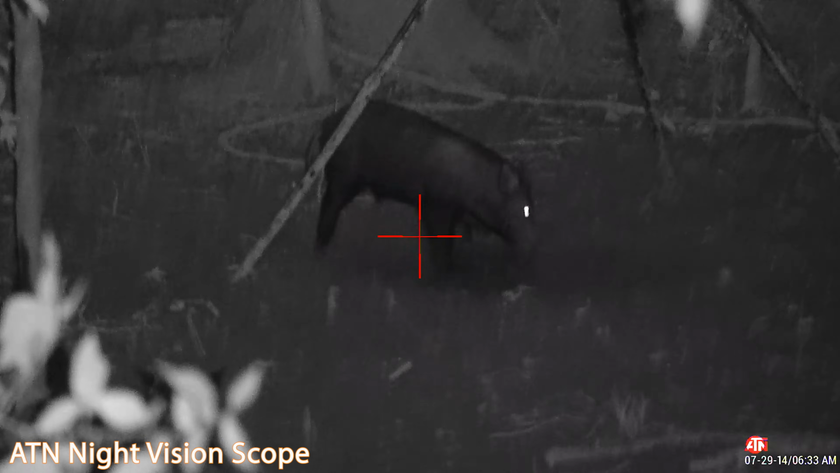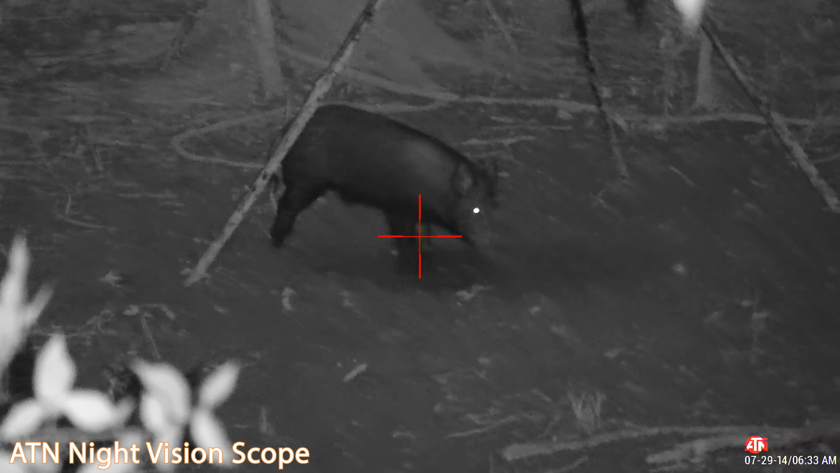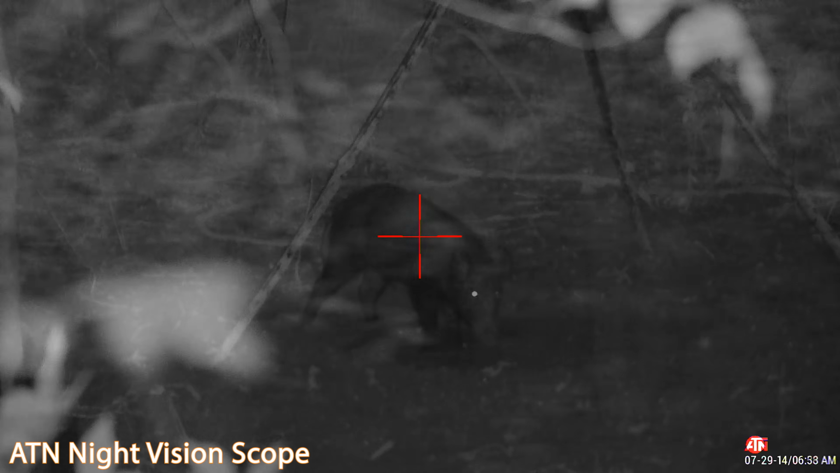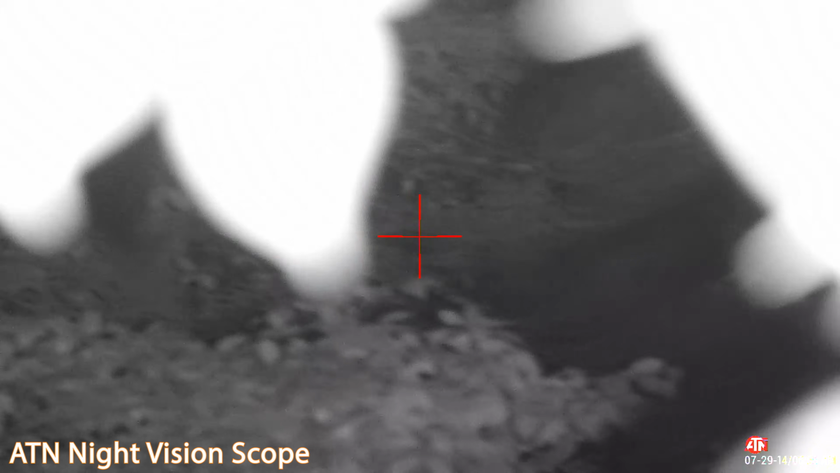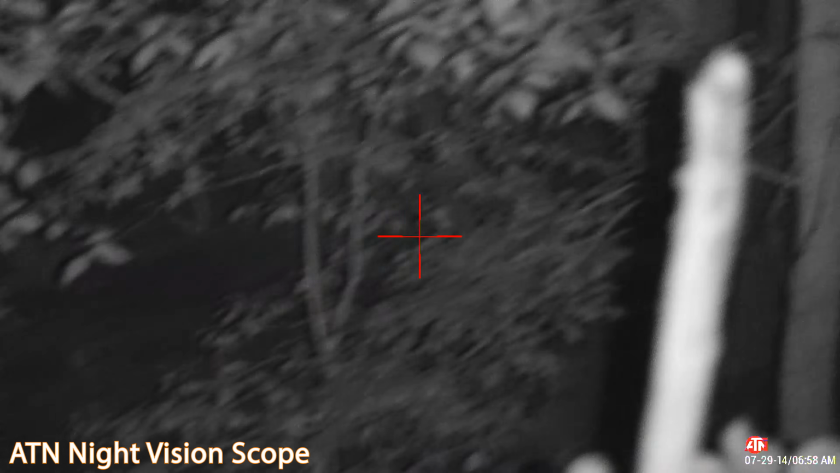She made a great shot on a good-sized pig that showed up just after dark, and she dropped him in his tracks. We waited the requisite amount of time, even though he went straight down. When we climbed down out of the tree stand to go see the pig, I could hear pigs moving not far off, kind of through the brush.